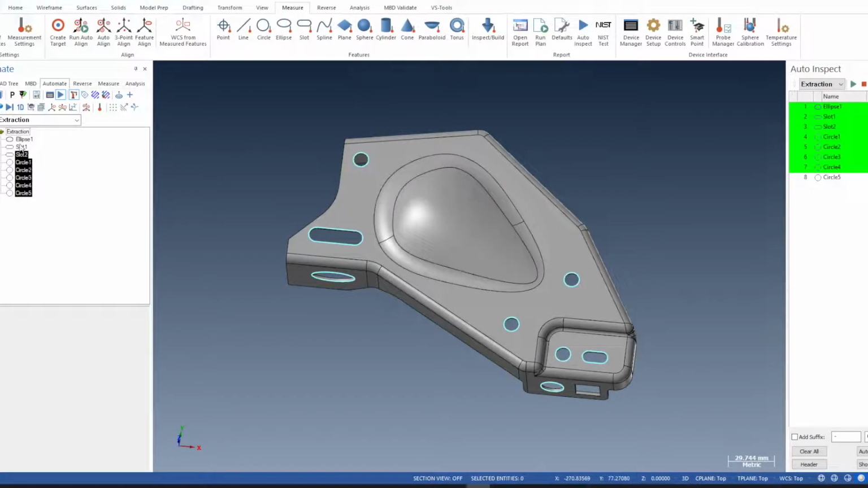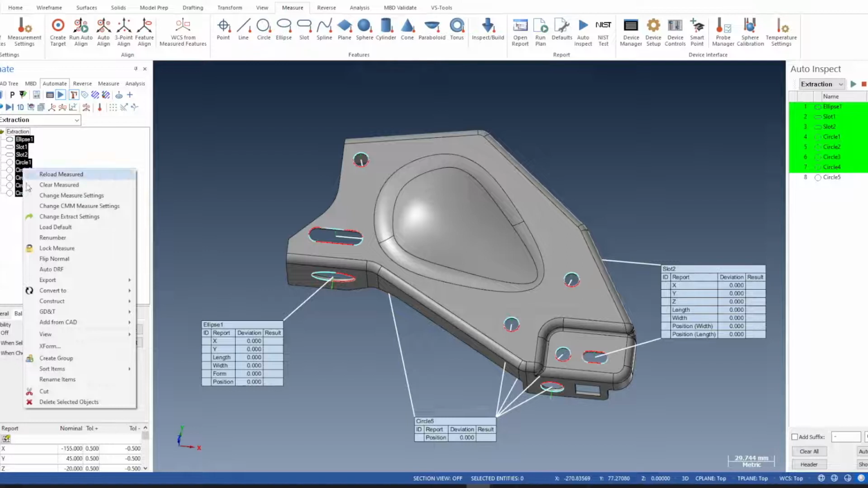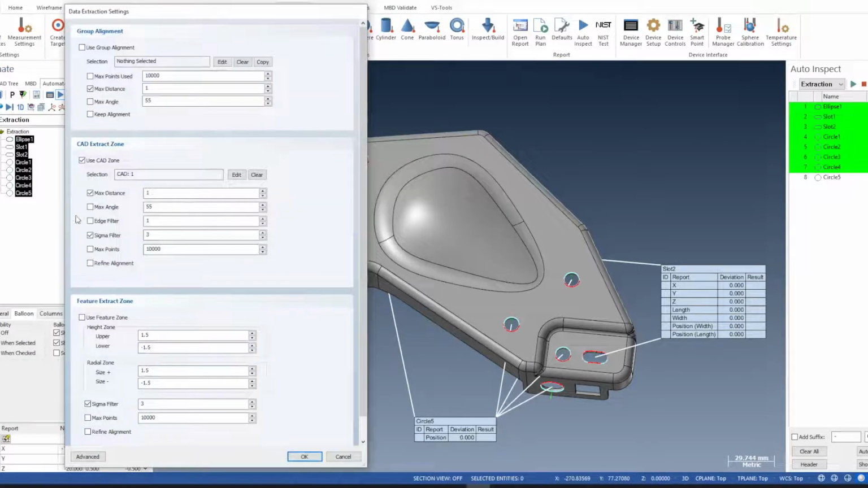Okay, now we need to tell Verisurf how to do the extraction of these. So we select them, right mouse, change extract setting. Okay. And I'm going to use the CAD zone. I'm telling it to look 1 millimeter from the CAD zone. You can use the feature zone because we have CAD features here, but I'm going to use the CAD zone. So OK to this.